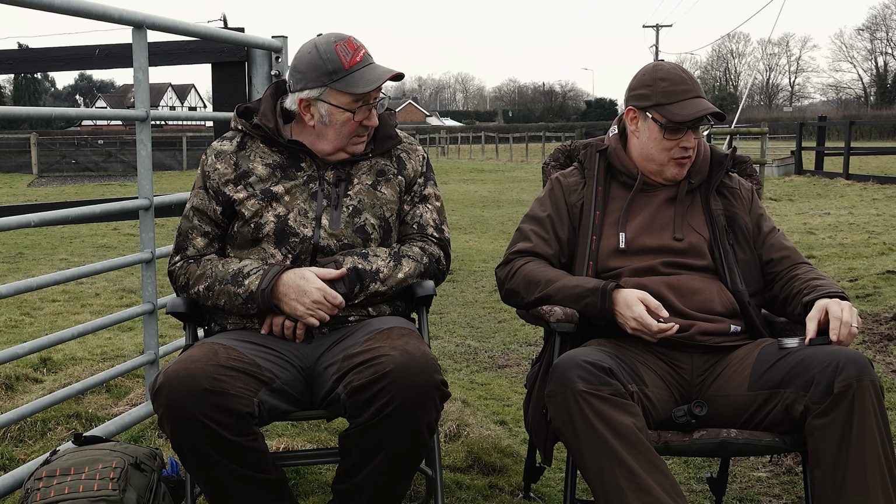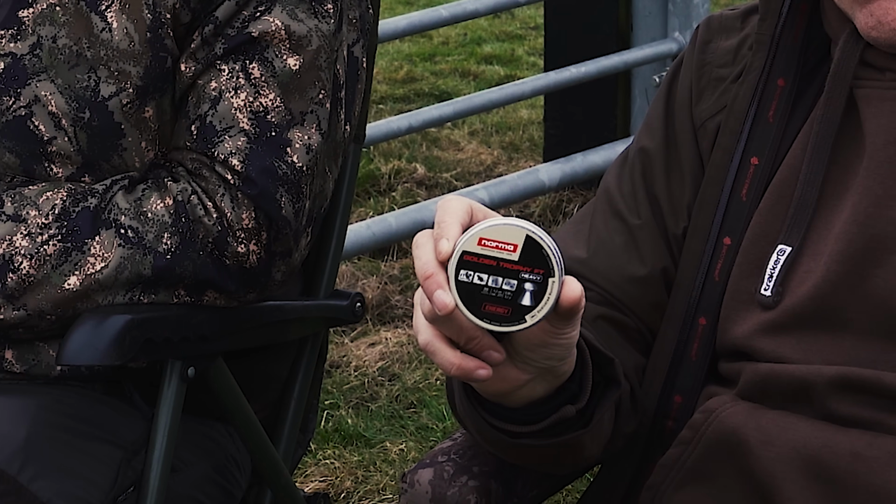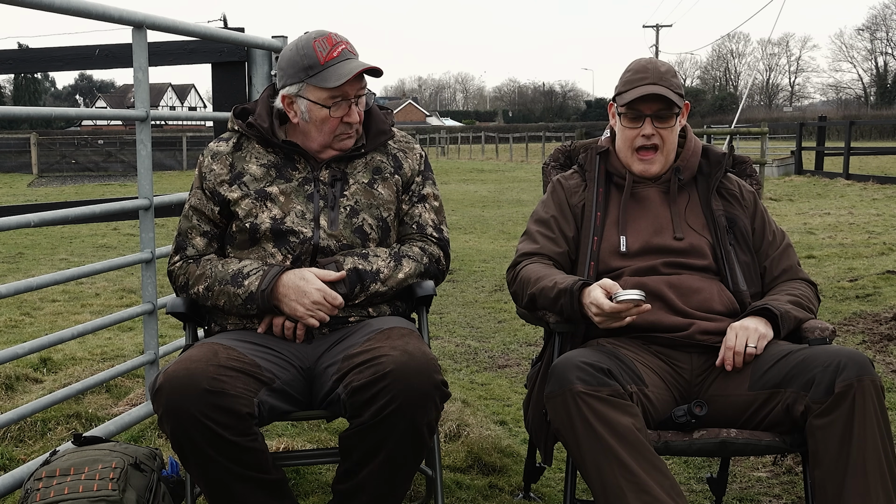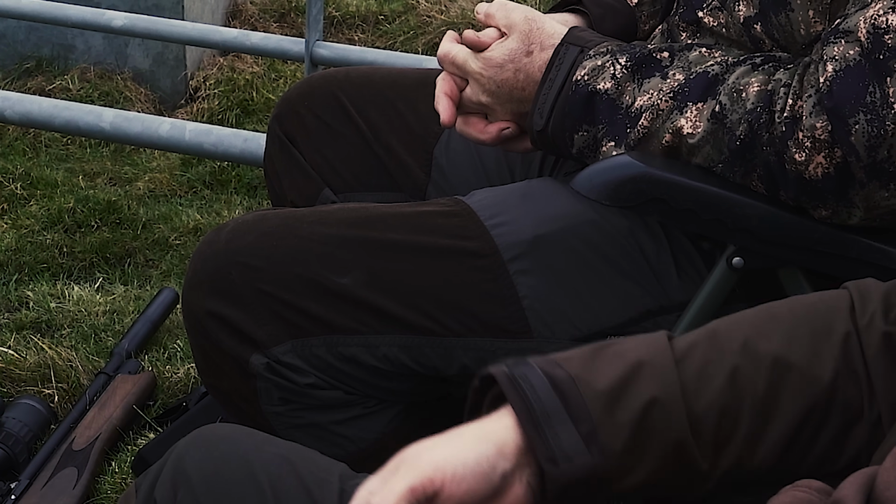Over to you. I've just been busy loading my mags up while you've been yapping away there. We're both using these Norma Golden Trophy FT heavies, which again are supplied by RUAG. Over the three months or so that I've been using these, I've just fallen in love with them. For this Air Arms S510R, they absolutely are. They're heavy as well. Load and forget, aren't they? Just load and forget them. We're not waiting for them to do something funny or anything.